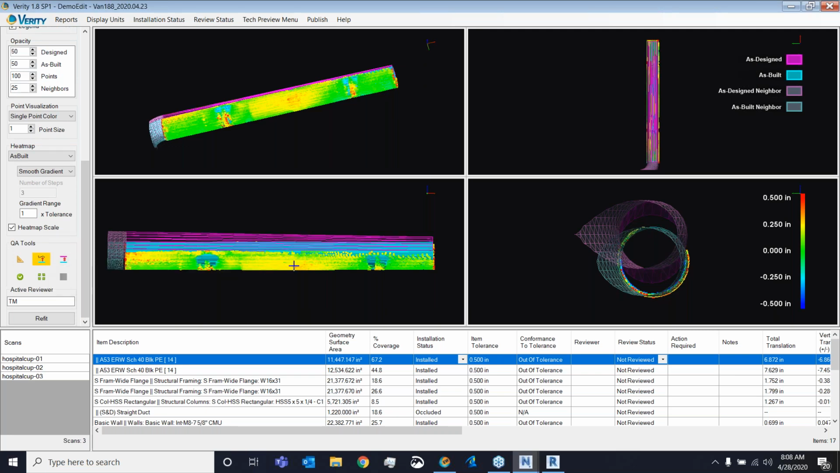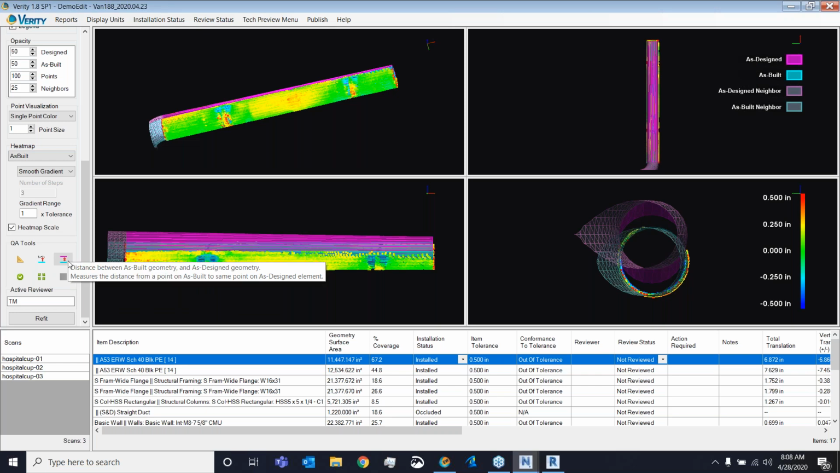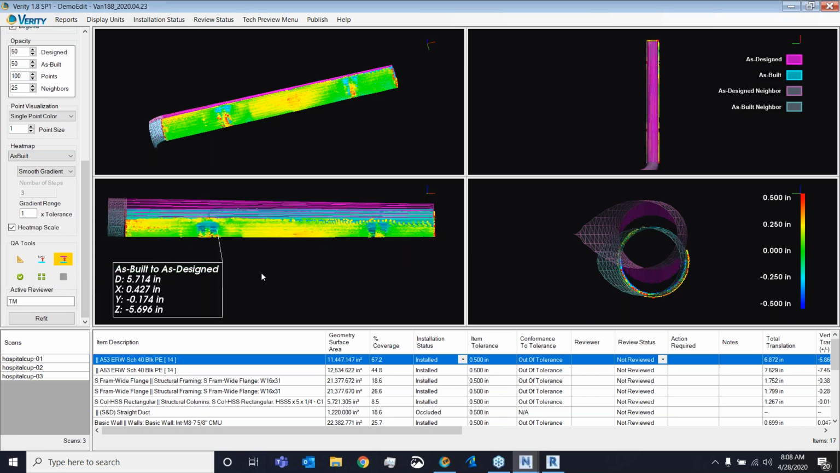Number one, the measure scan point distance. This is where I can click on a spot in the geometry and it gives me the distance between that geometry and the closest point cloud data. So I can see this is deviating by almost 1/10 of an inch. And again, it's a very powerful tool in conjunction with the heat map, where I can use the heat map to get a visual sense of how the element is deviating, and then come with this tool to actually get numerical samplings.